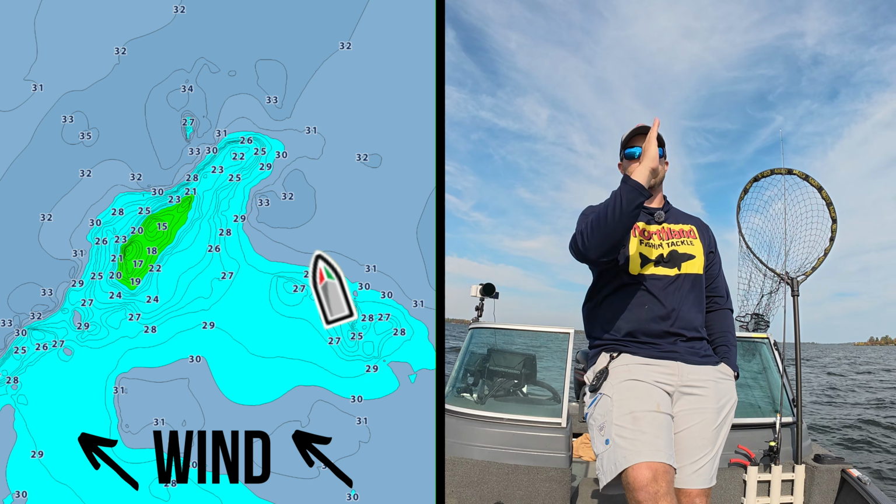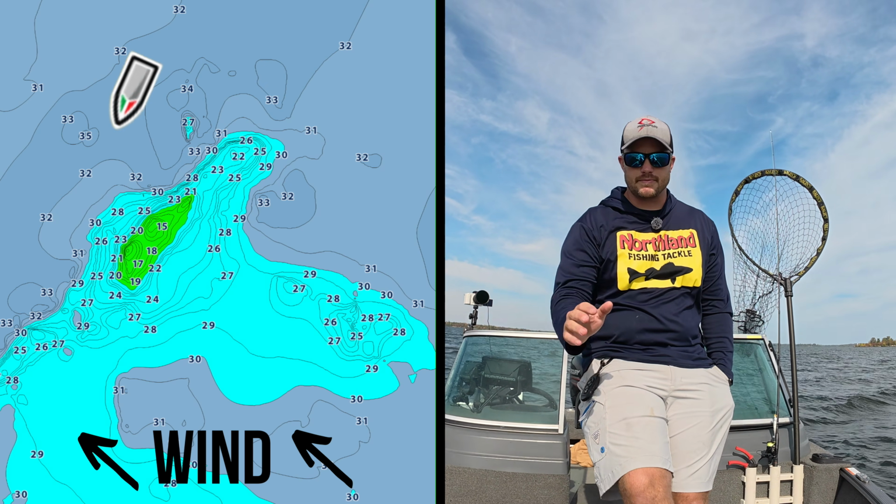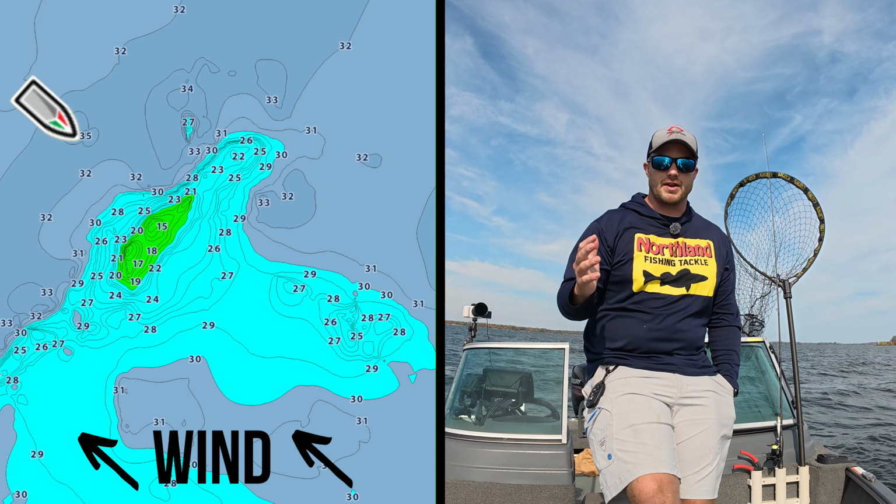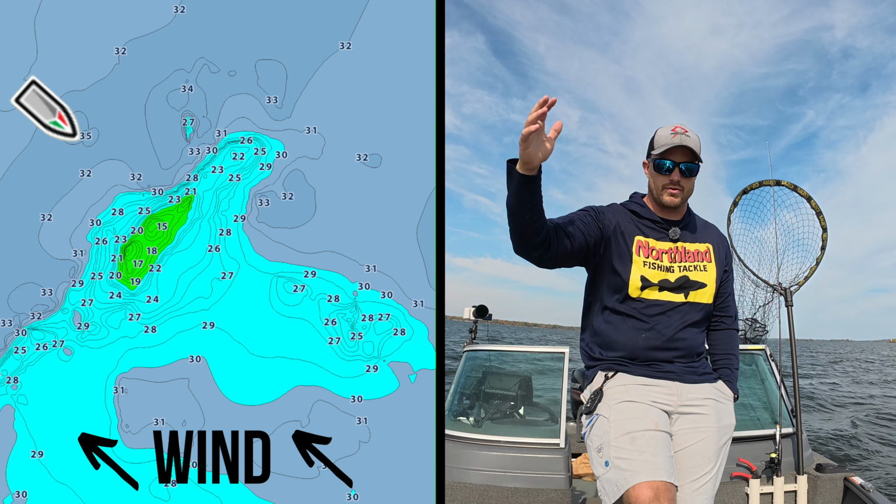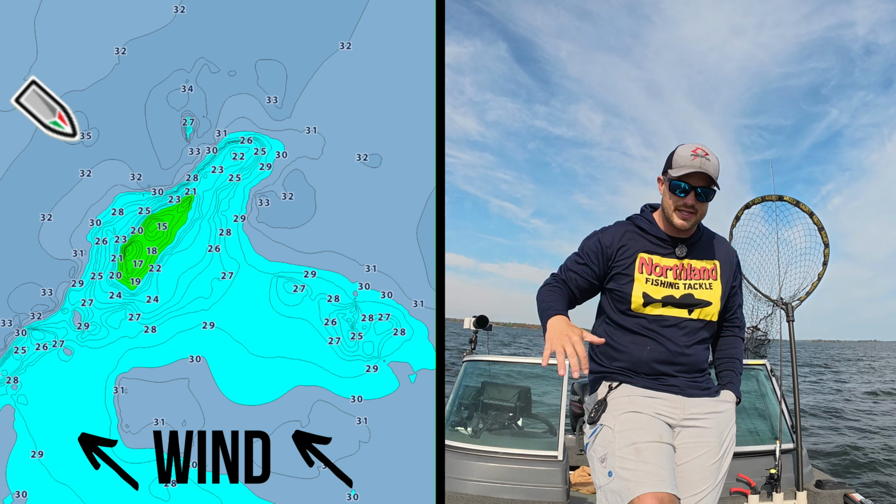I was actually driving from that direction, but since the wind is blowing this way, I circled around this piece of structure. This is a midlake hump, and midlake humps are really nice because you can approach them in any way. You don't have to worry about any sort of land or shoreline. So I circled around this hump.